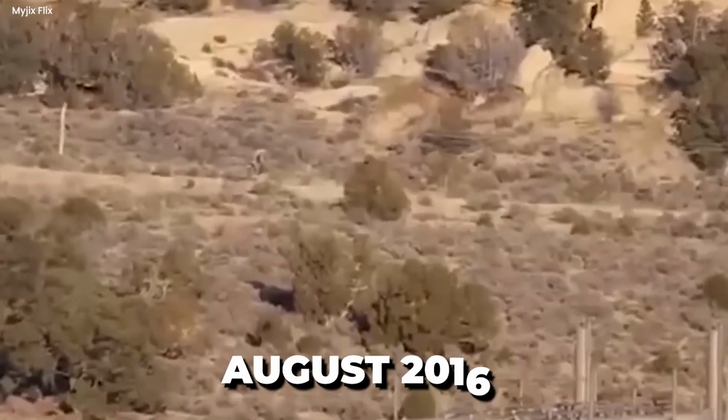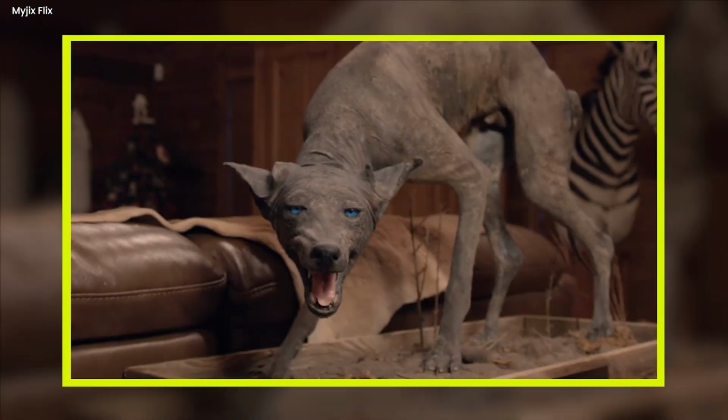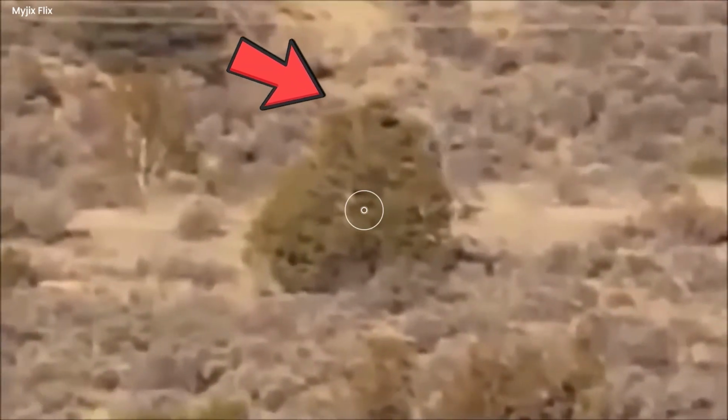Someone in the desert. In August 2016, a video surfaced online featuring a humanoid figure walking in the Portuguese desert. Some believed it to be a chupacabra, while others thought it might be an extraterrestrial being. The creature was never captured on camera again, leaving its true identity a mystery. One intriguing detail was its movement towards the bushes, followed by a sudden disappearance. The creature's whereabouts remain unknown, leaving us to wonder about its fate.